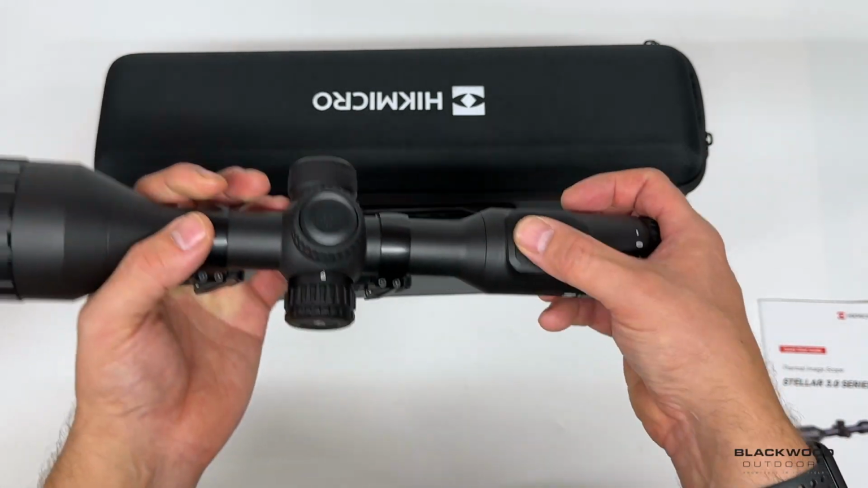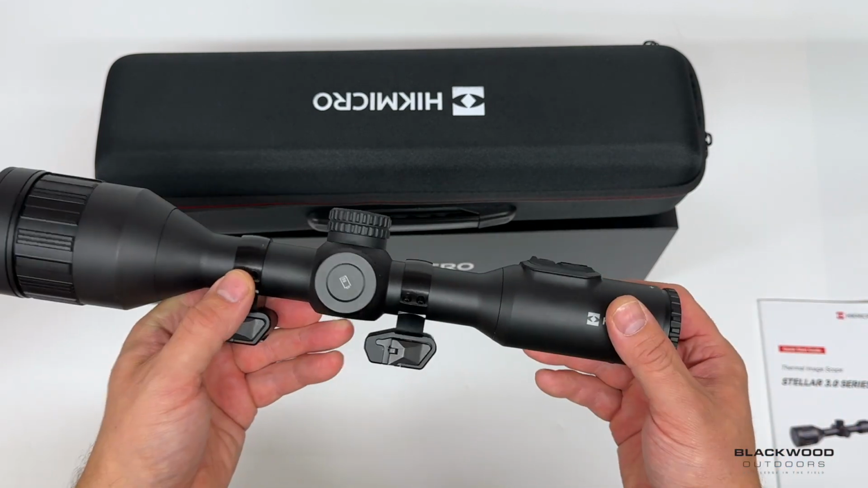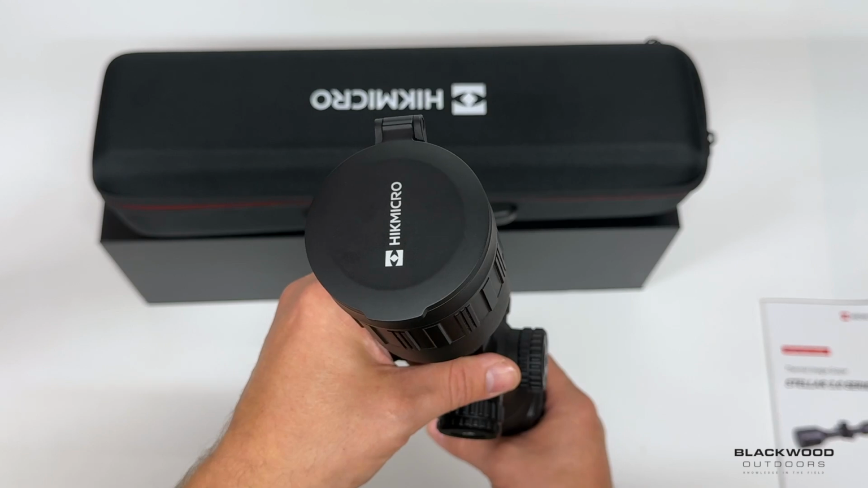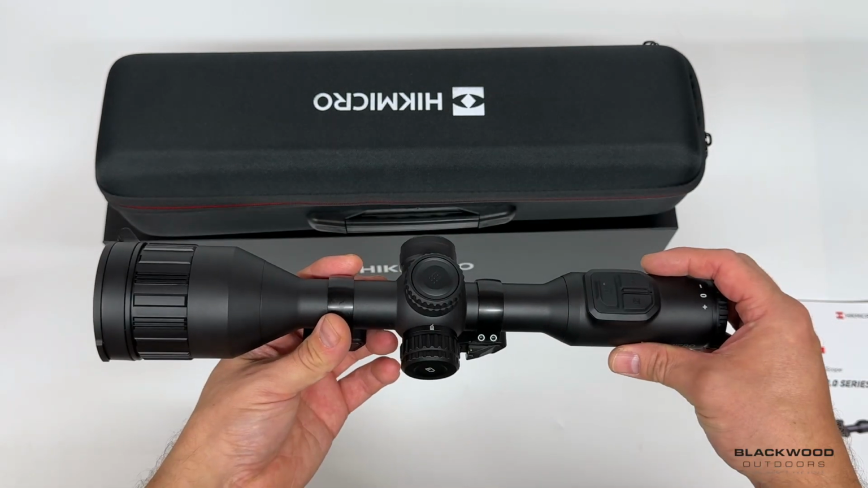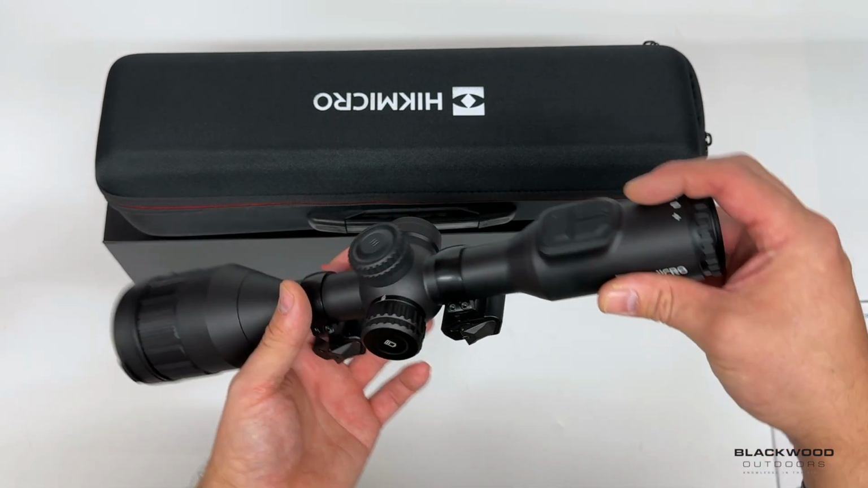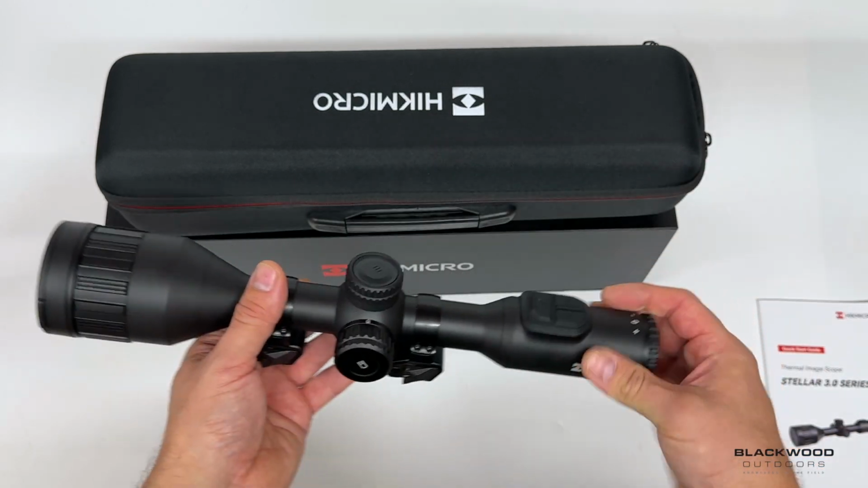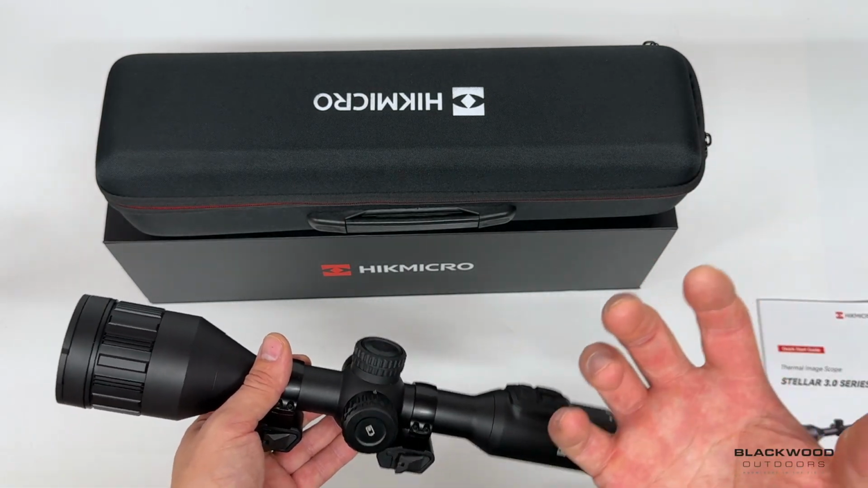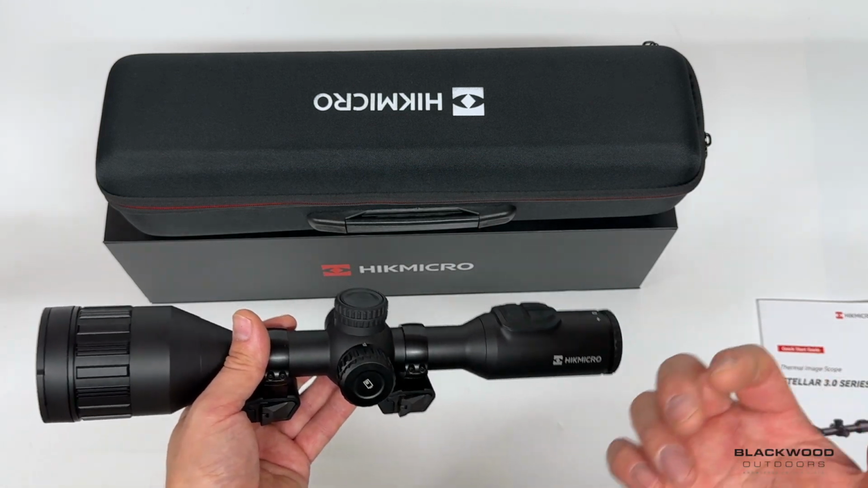Other units, you've got to press the power button on and off to put it in standby. This one, when it's activated at 90 degrees, it turns off. At 80 degrees, it turns off. When you get to about 70 to 0 degrees, it'll come back on, and the same when you're going back the other way. Ideal, it stops you spooking and alerting anything. Really benefits my style of hunting when I'm on foot with a sling.